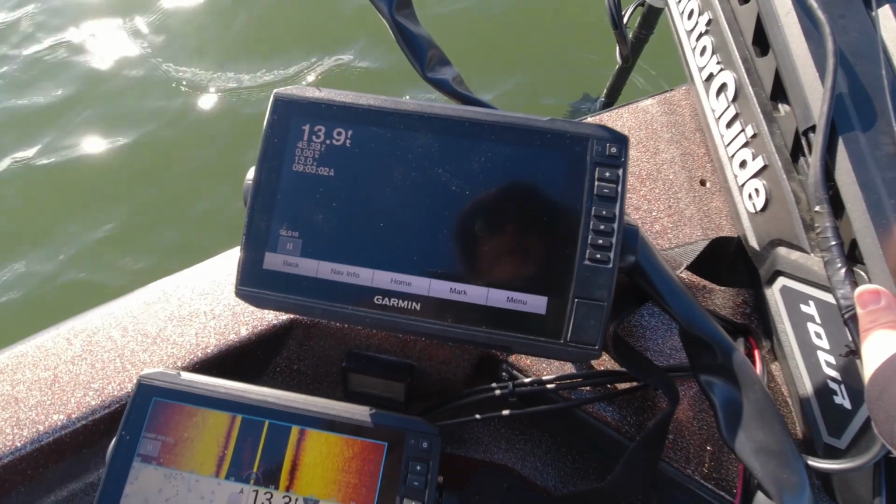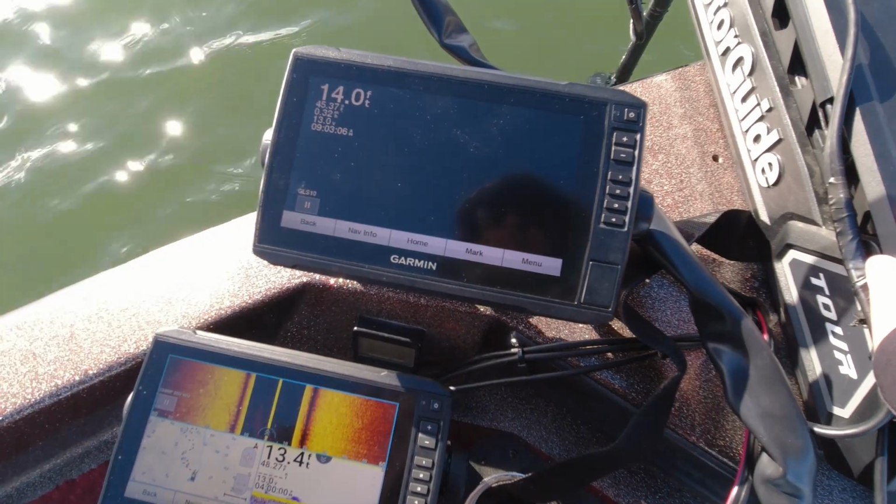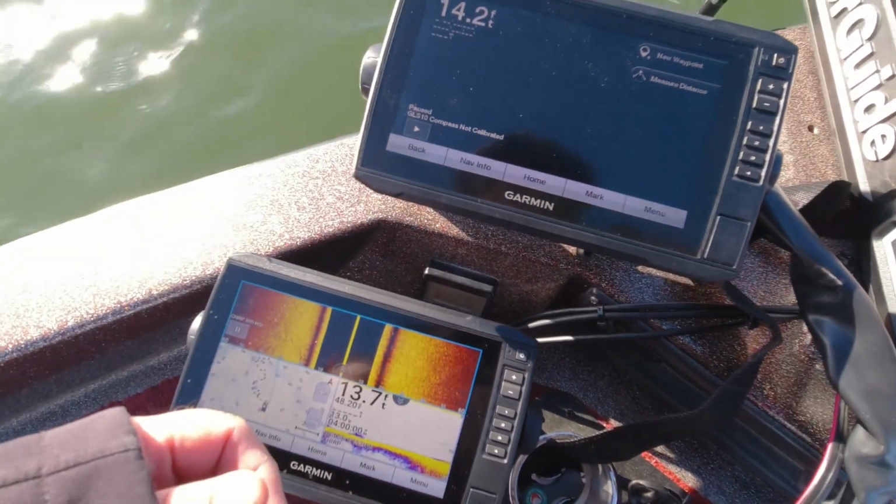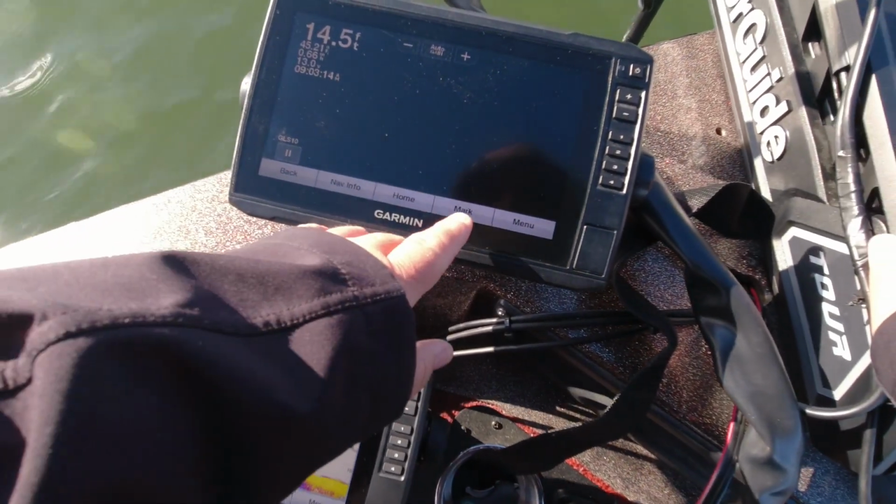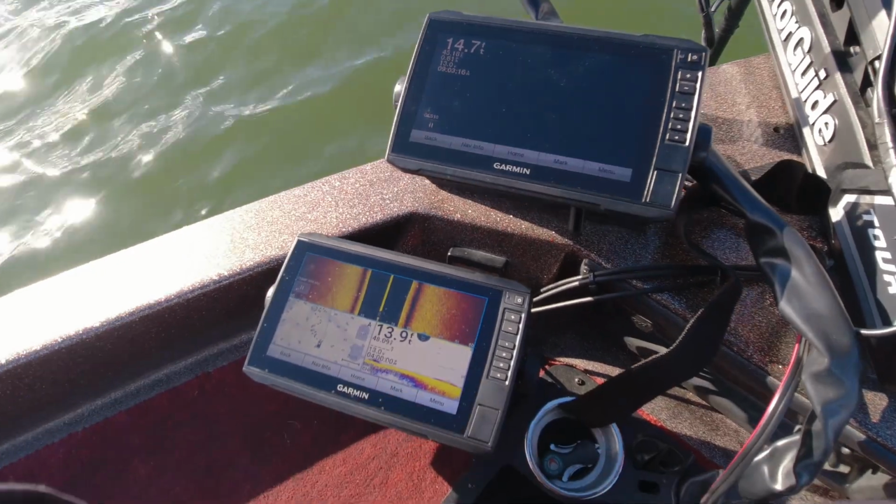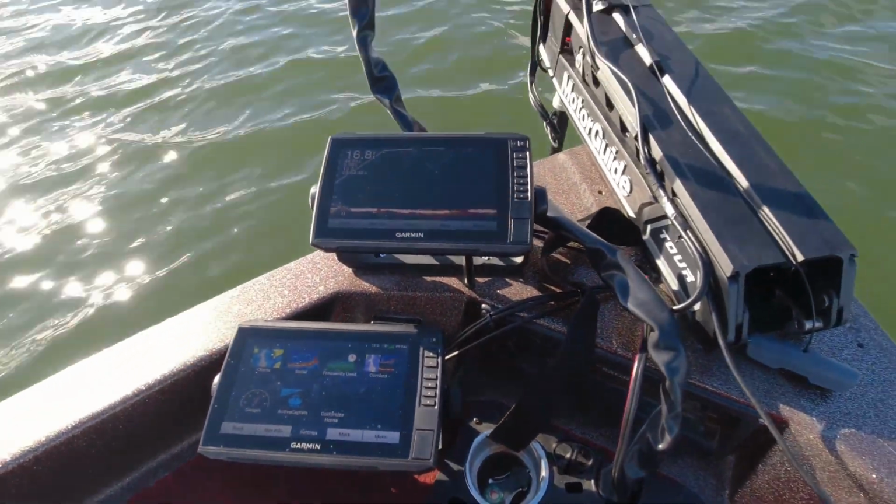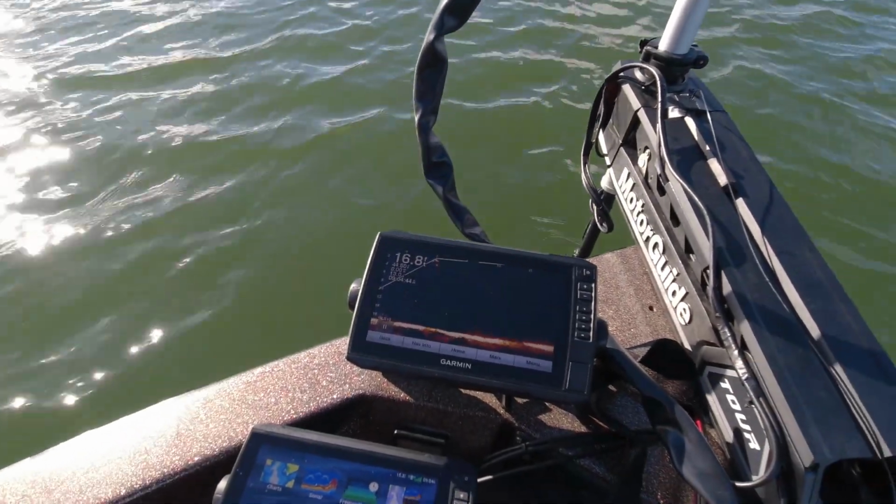My first opinion of Panoptix is it sucks. Where's my fancy little screen? I have no idea what to do. Well, I guess that's why I'm out here testing them. Oh, look at that! I just reset it to defaults and it's working.